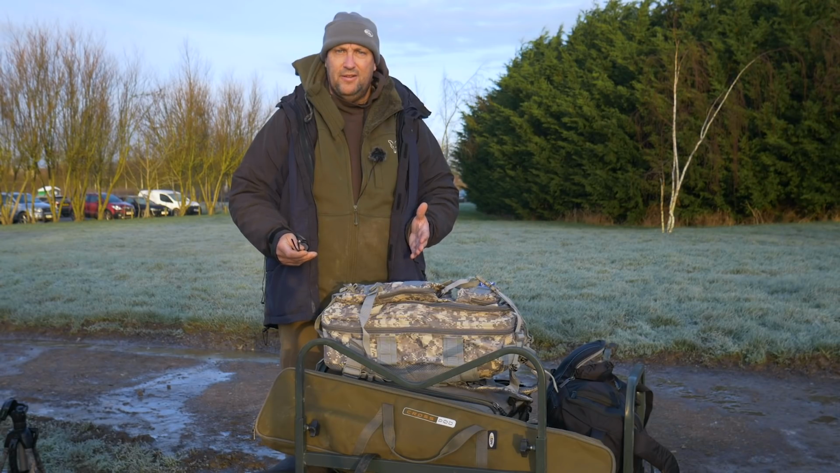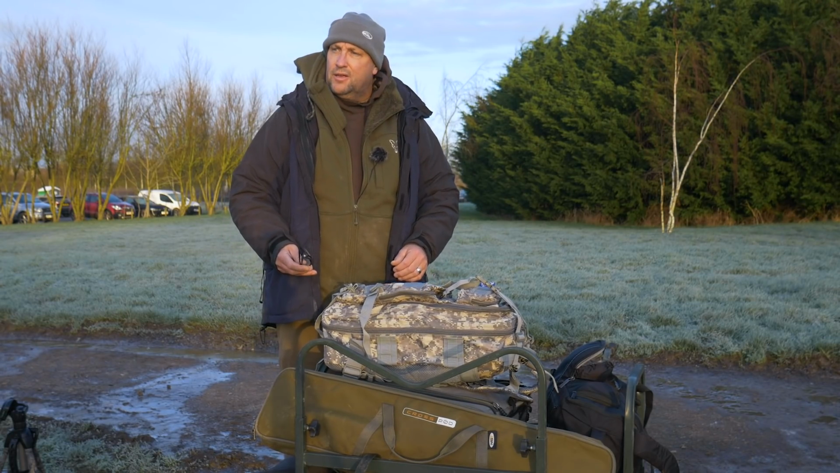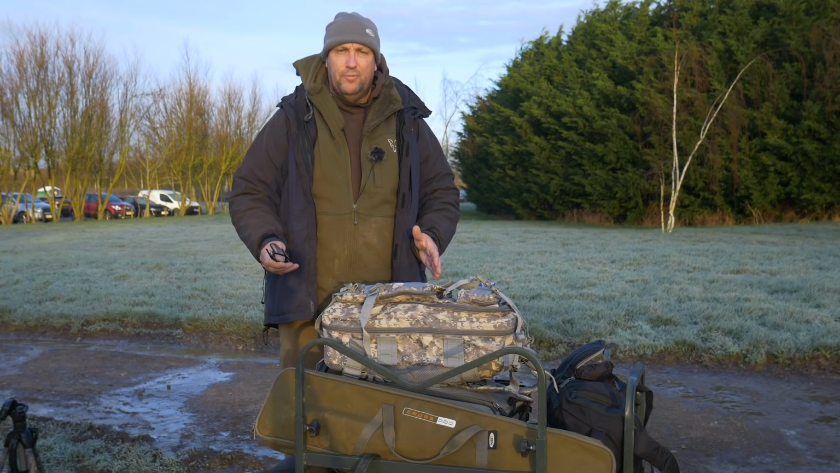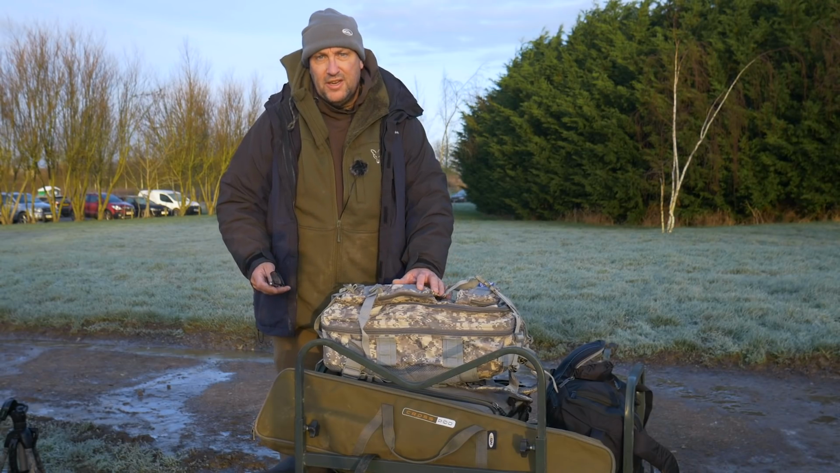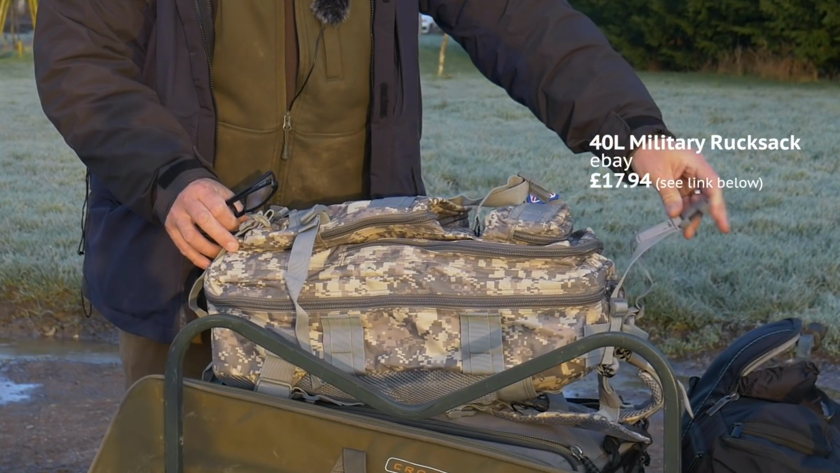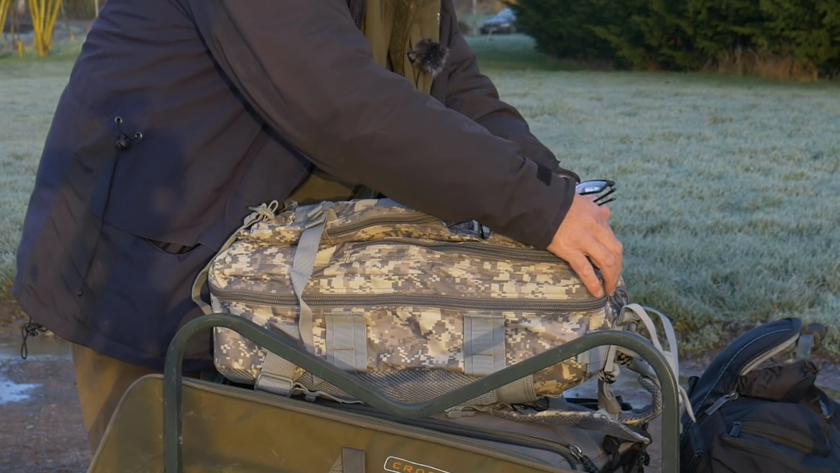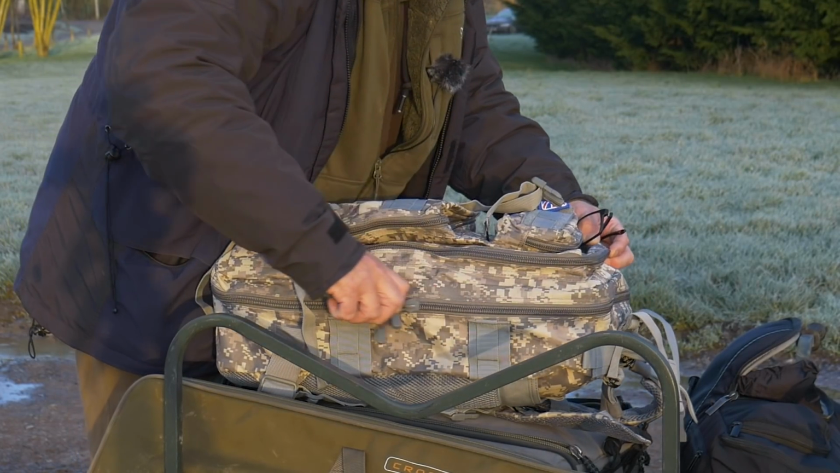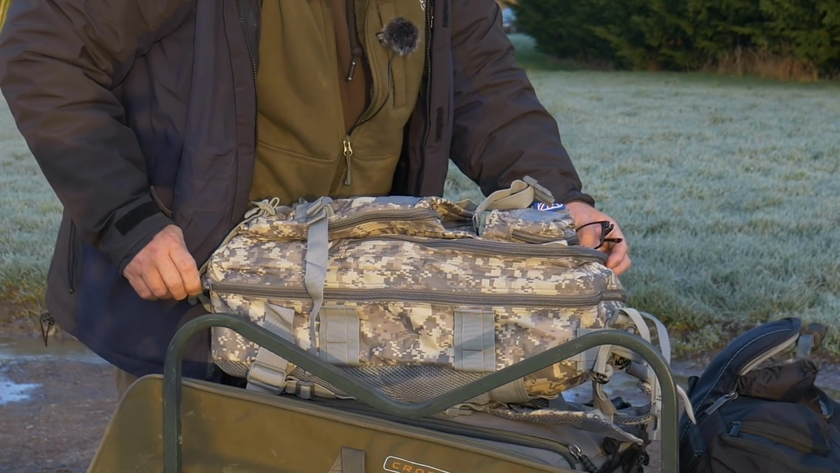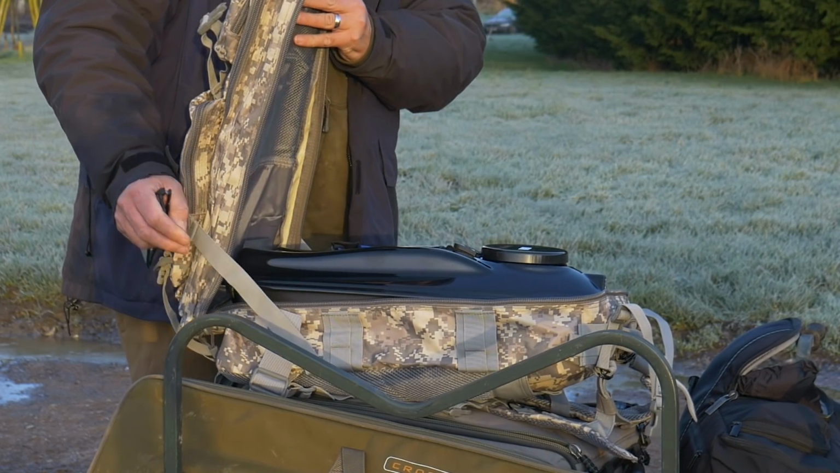Now today I've come here really to try this new gadget out. So any fish on top of that would be an absolute bonus, but let's just see how we get on. So what's in here? Inside here I've got my new, I say new, it's actually my first ever bait boat.